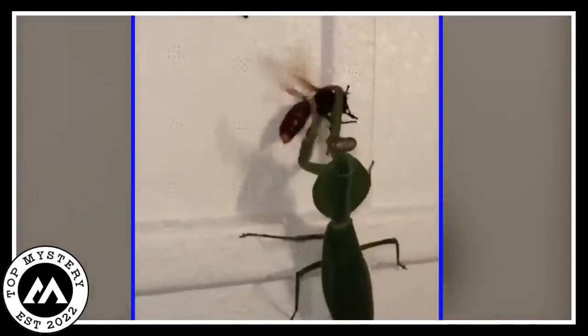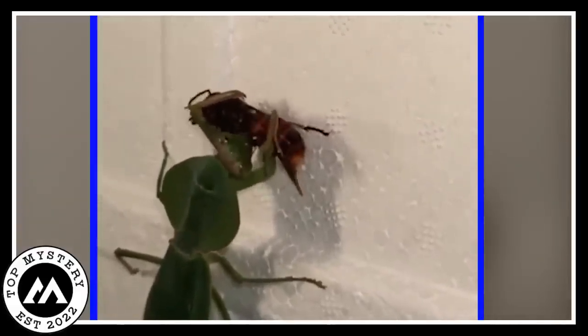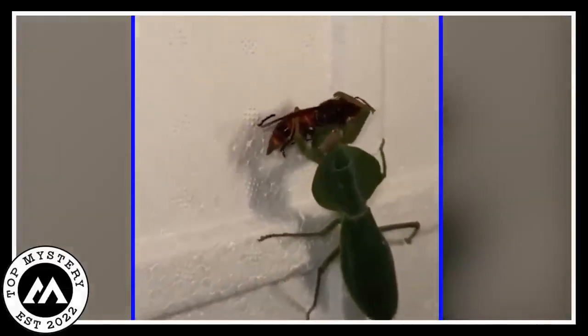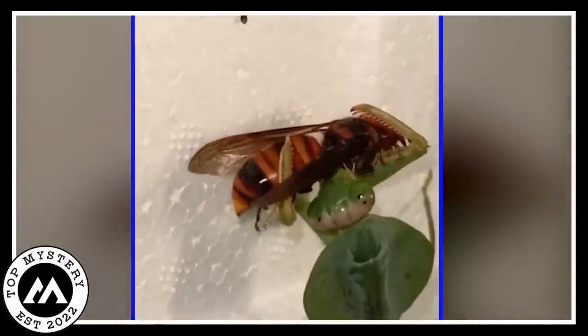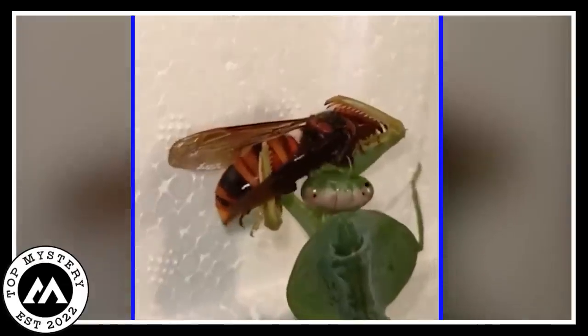Some of the legs of the bee break due to its fight with the praying mantis. It shows how terrifying a praying mantis can be when it comes to capturing its food. The praying mantis holds the bee with both of its hands in a tight and firm grip and starts eating it from the middle. The bee tries its best till the end to escape, but does not succeed.